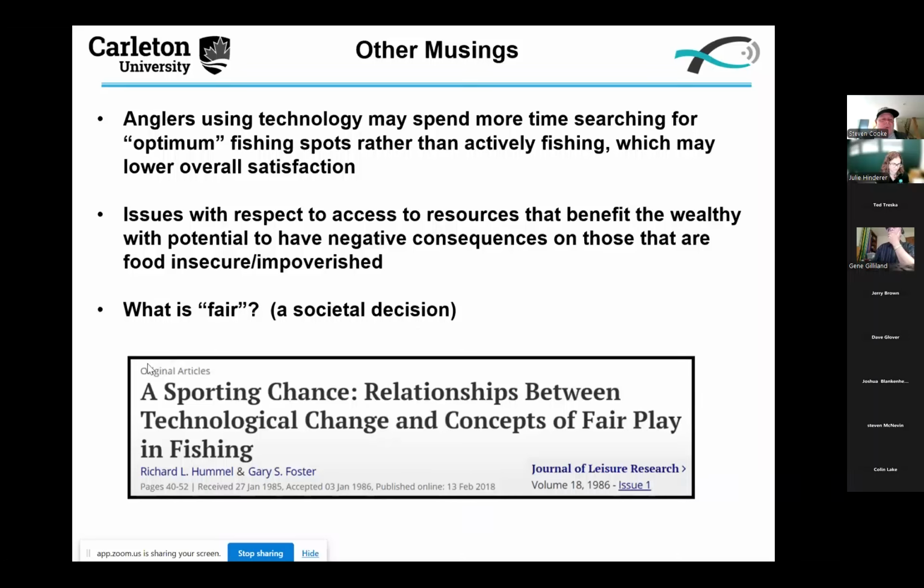There's also issues around this technology with respect to access to resources. This is not cheap. We already have disparities between boat anglers and shore anglers. Shore anglers aren't going to be using this technology, and even most boat anglers aren't going to be able to afford it. So we're talking about a technology that's really being limited to professional anglers or the upper couple percent in both avidity and in terms of wealth. And then, of course, what is fair? That's a societal decision. That's not a fisheries management decision.